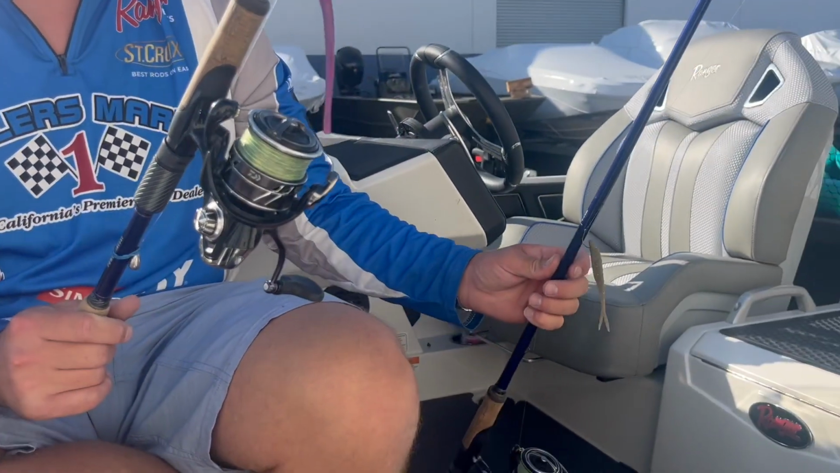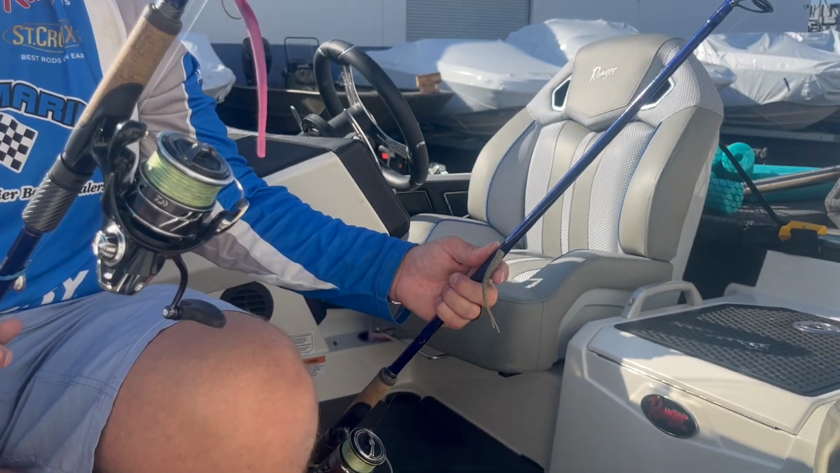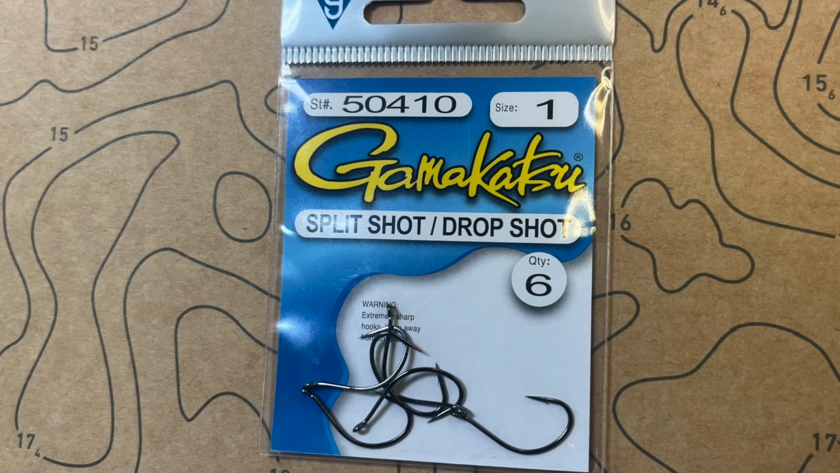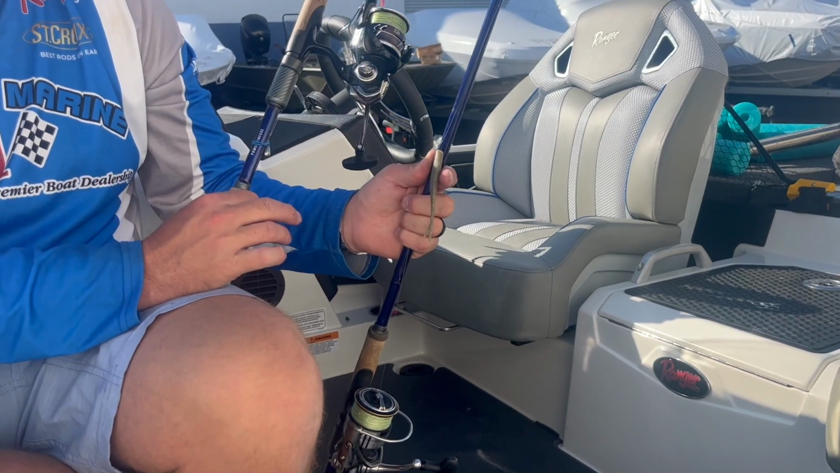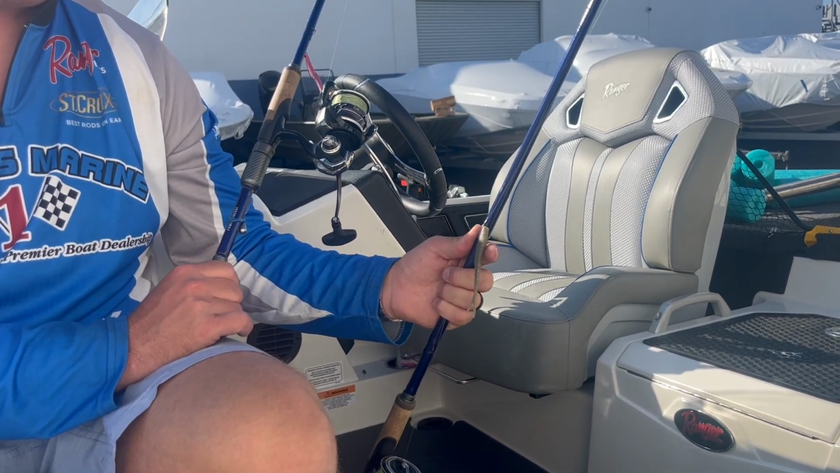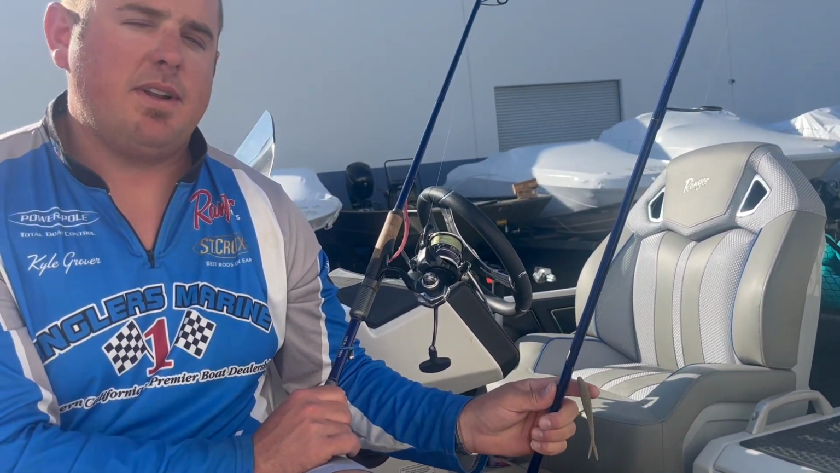So what kind of hook are you using on that deal? This is a number 1 Gamakatsu split shot drop shot hook. It's got good gap on it between the eye tie and the hook point. I've been using that hook for a few years. It's a standard deal. It hooks them good though. I really like that hook.